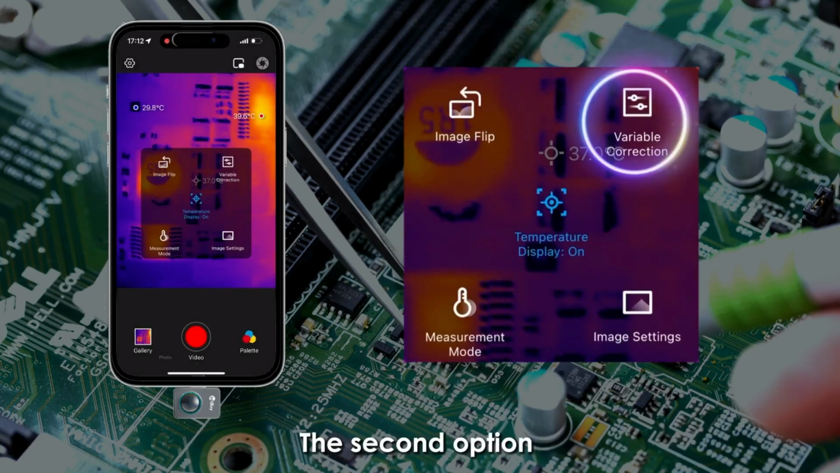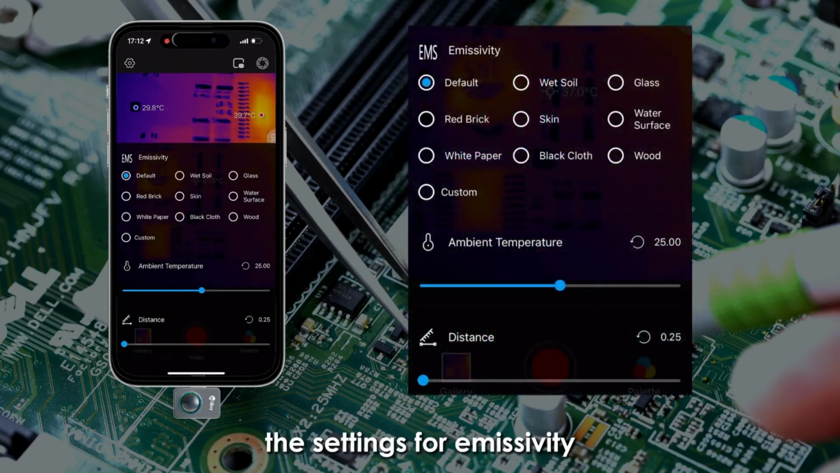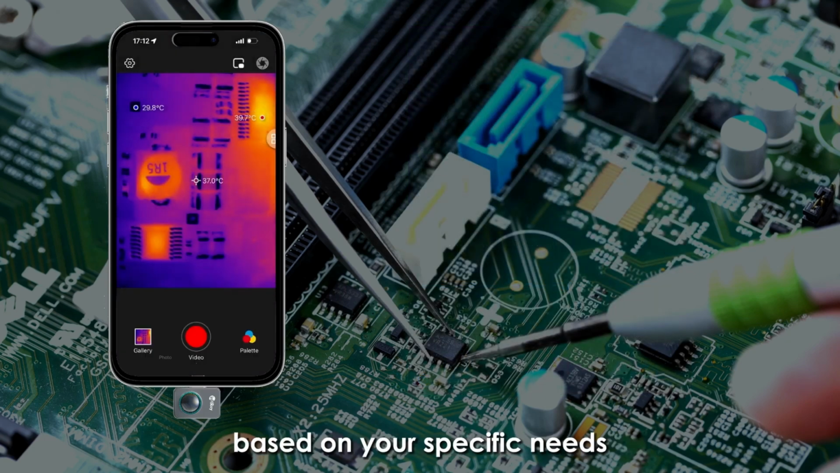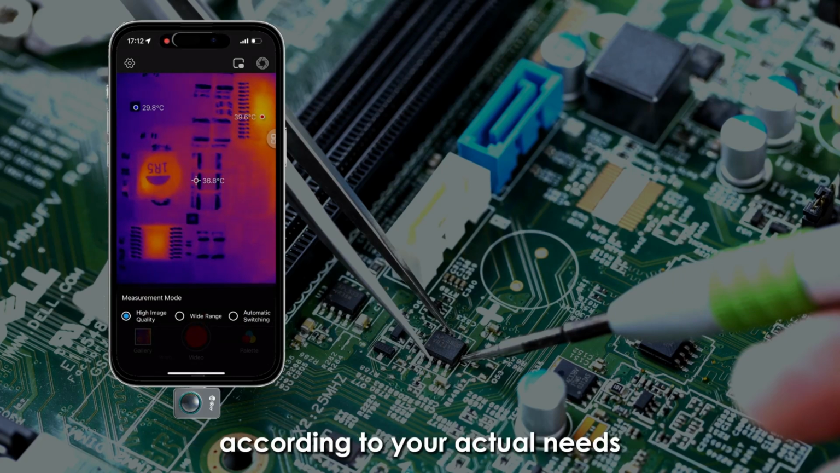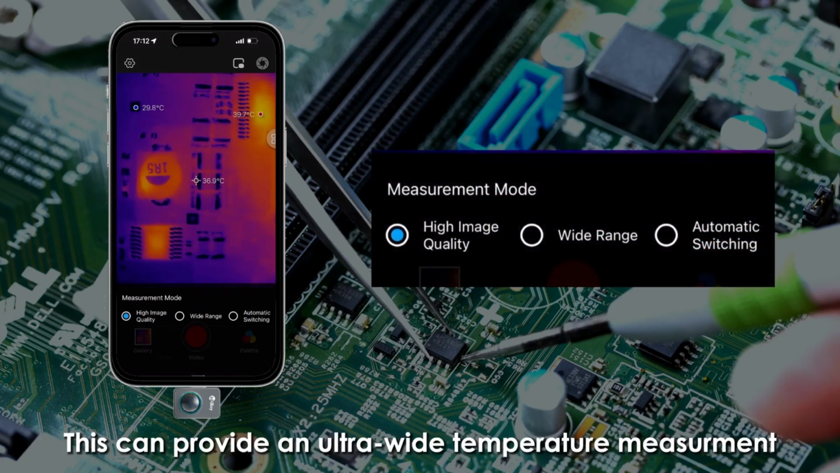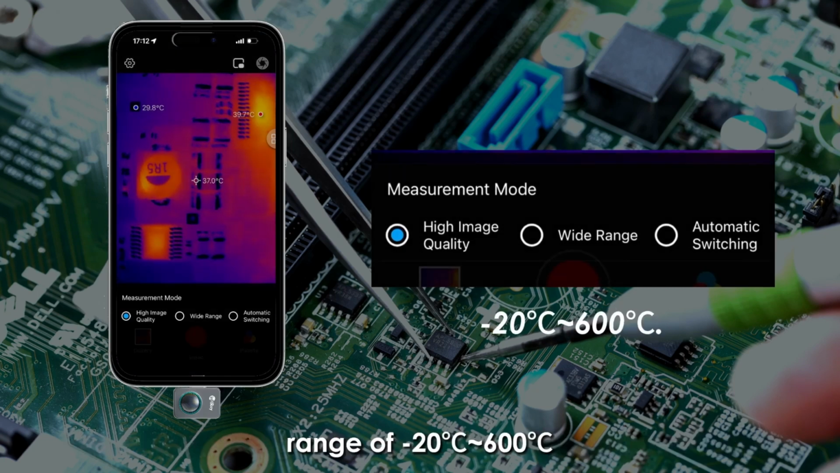The second option is the environmental variable correction, where you can modify the settings for emissivity, ambient temperature, target distance, and other parameters based on your specific needs. The third option is the measurement mode, where you can select either the high quantity or wide range option according to your actual needs. This can provide an ultra-wide temperature measurement range of -20 degrees to 600 degrees Celsius.